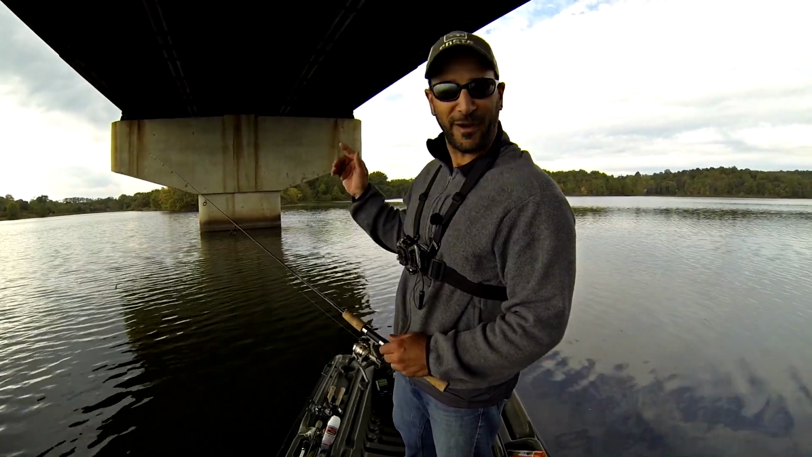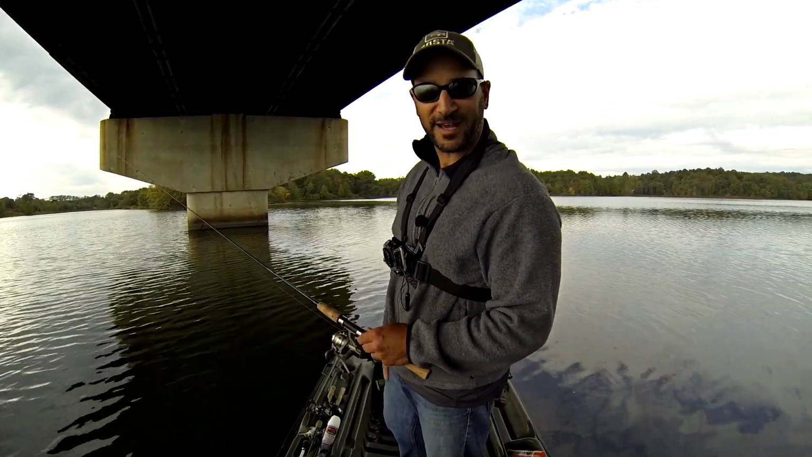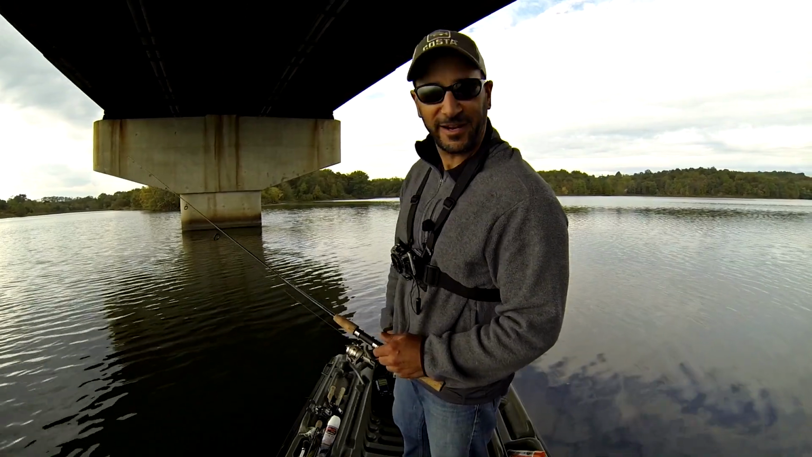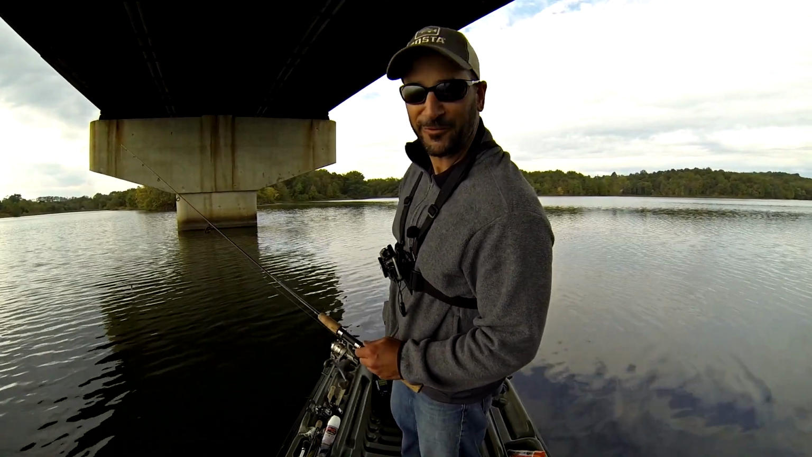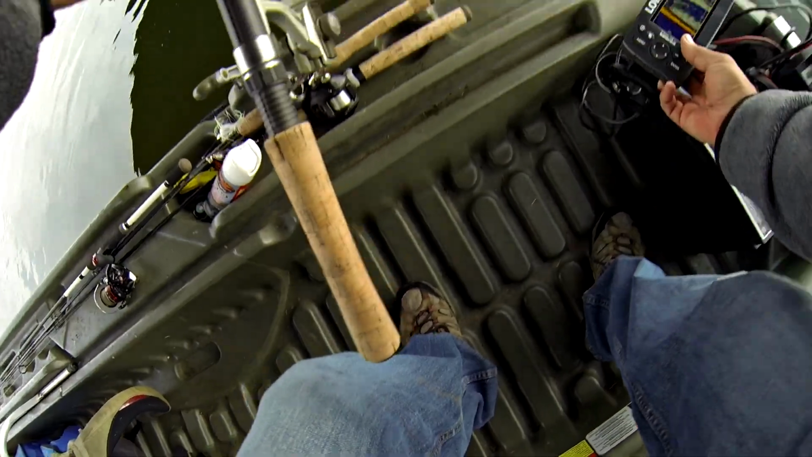So that's my first crappie, my first drop in about 10 feet of water. I'm literally peeling out line 1 foot at a time, getting exactly down to where the crappie are. And if I can get a couple bigger than that, I might take home a couple for a little blackened fish sandwich. So hang in there, guys. We're doing crappie fishing today.